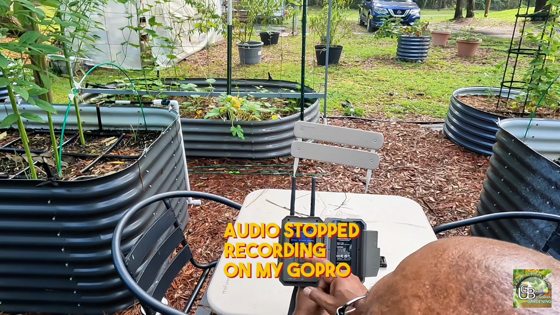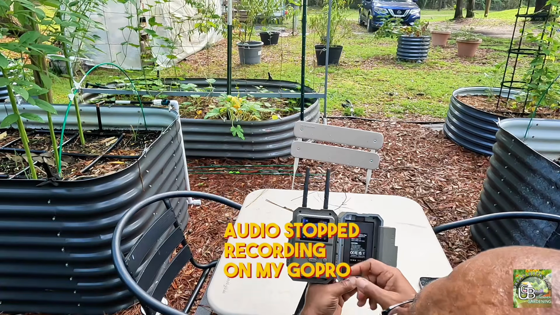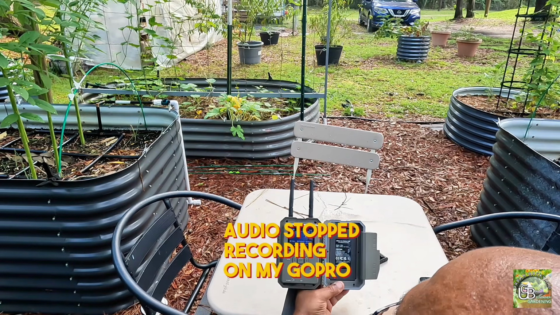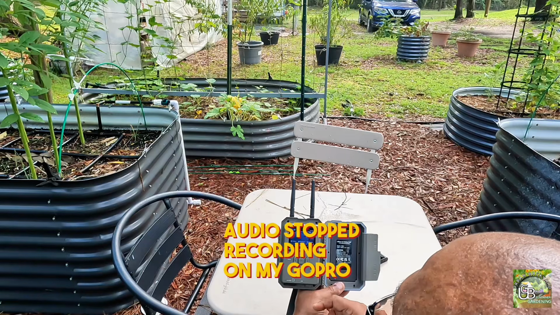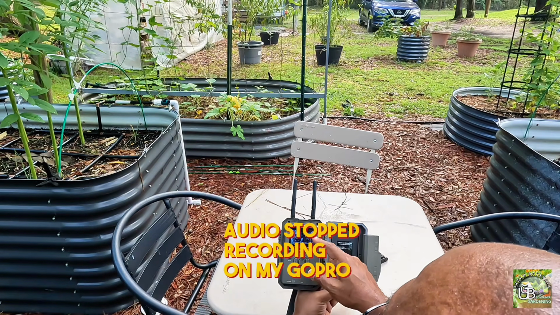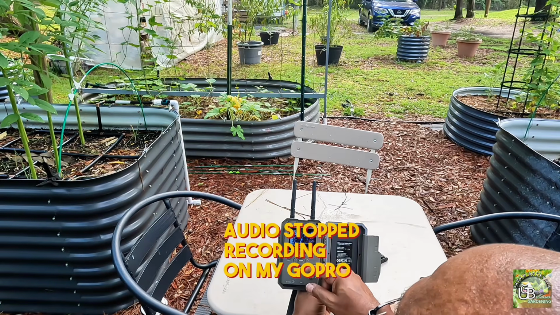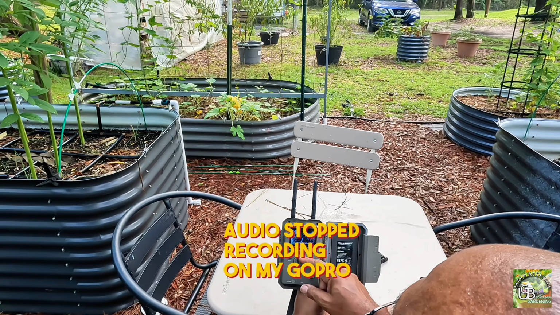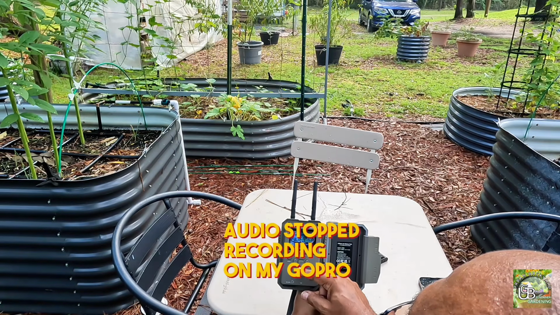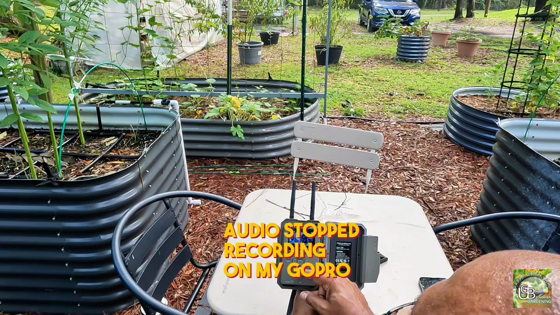And to my surprise, there was none of that. The battery was 100% charged, which lets me know that the solar panel is working as it should. And I had 1,172 items recorded. It was a combination of photos and videos.